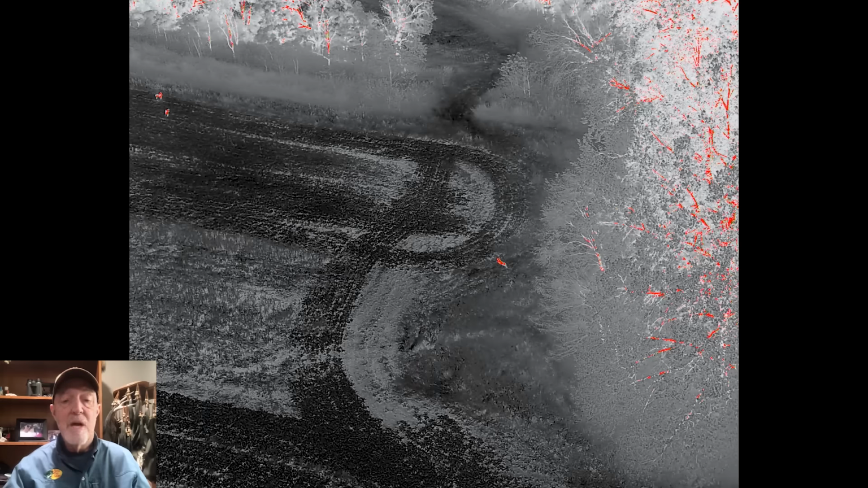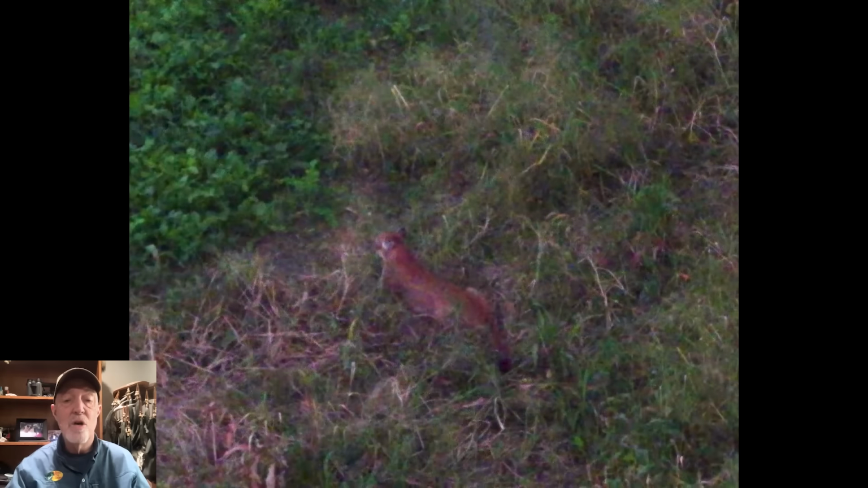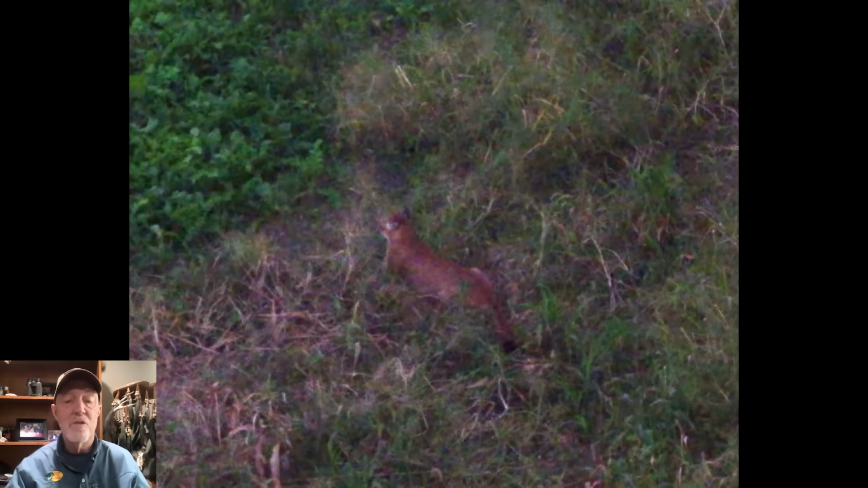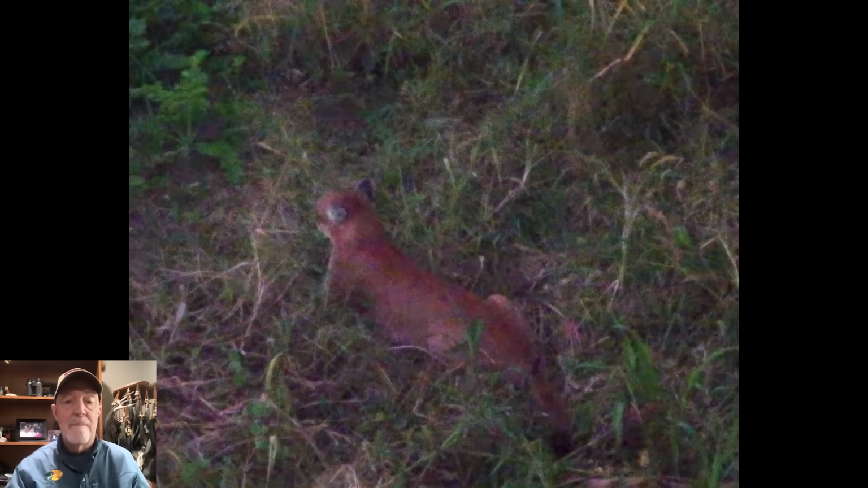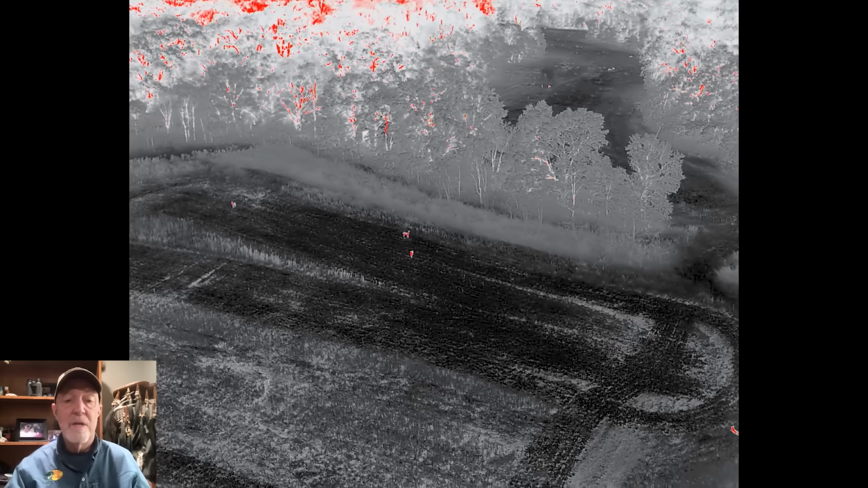So the deer's actually coming to identify the source of danger, which tells me she doesn't know it's a mountain lion, a tremendous threat to her health. She just knows something's not right. Cat lays down, trying to hide from the deer a little bit, get low.